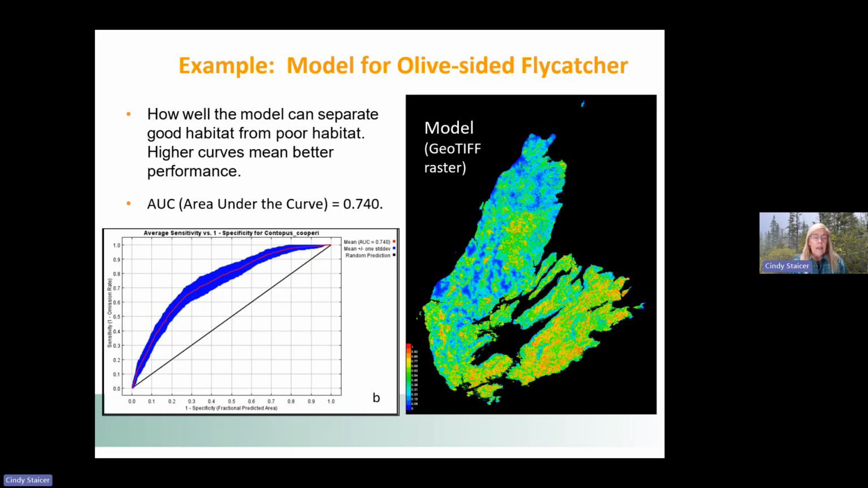And on the left side, this is a graph that is showing the area under the curve. And basically, this is telling you how well the model is separating good habitat from poor habitat. If it could not separate it at all, the points would be right along this straight line in the middle.